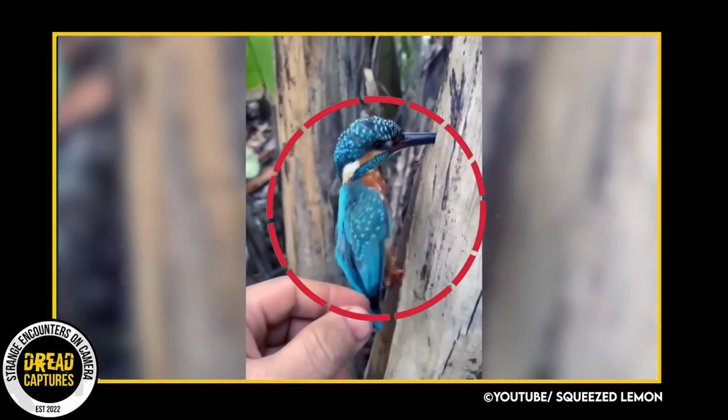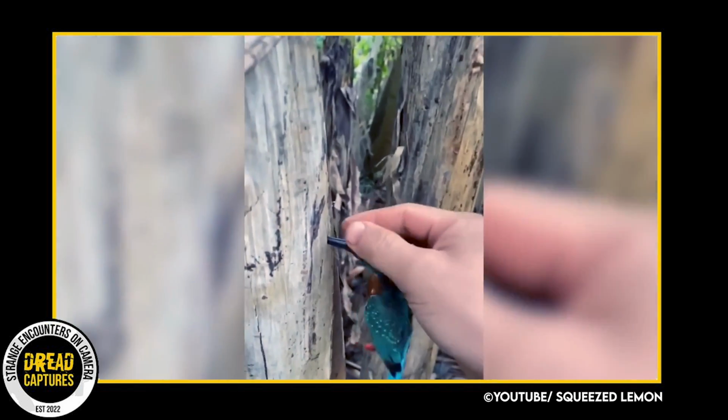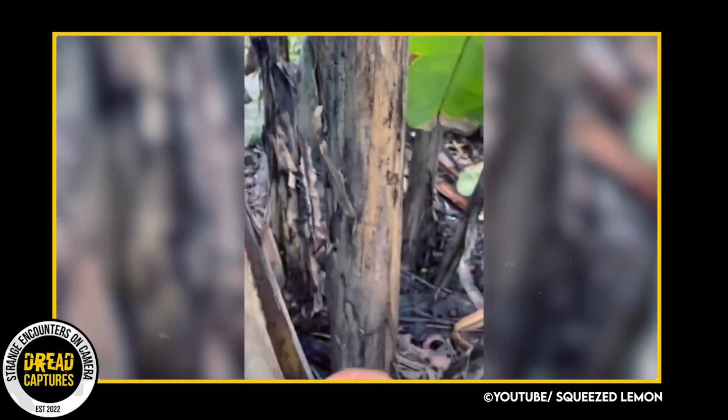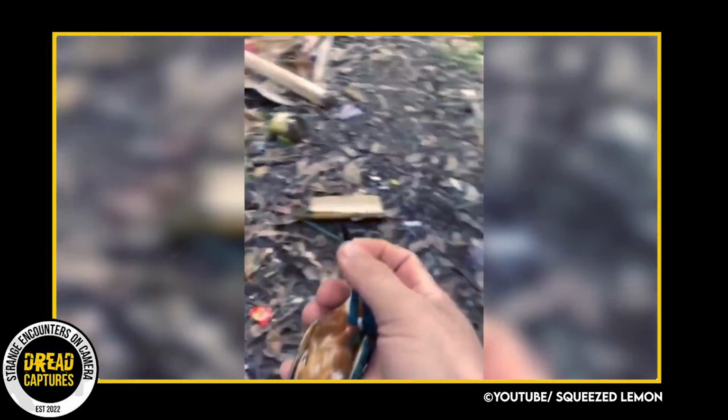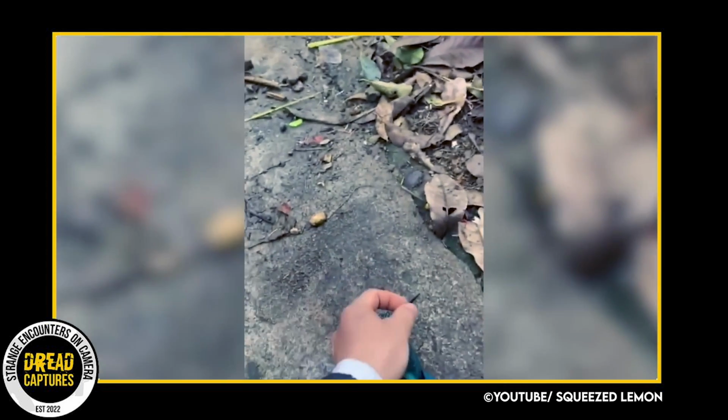Luckily, the man noticed the bird's predicament and intervened, saving the vulnerable creature's life by removing its beak and freeing it from the tree. It was really heartening to see the bird recognize its need for help and allow the man to assist. Mankind and nature working together.